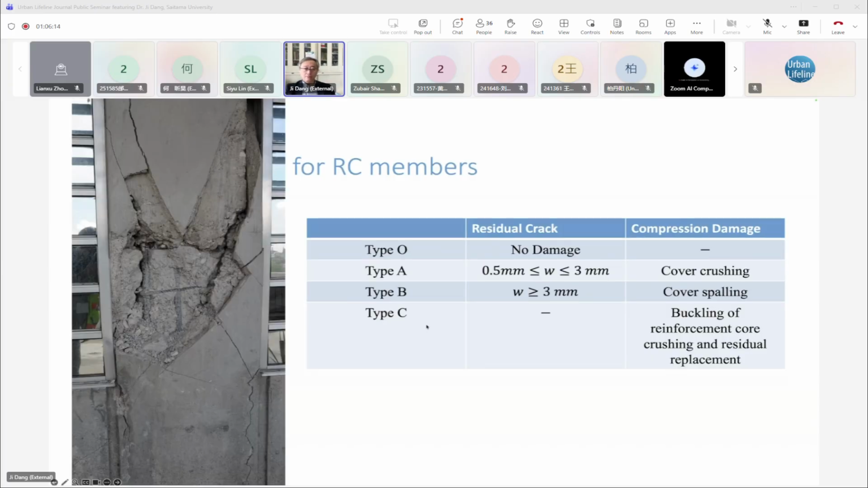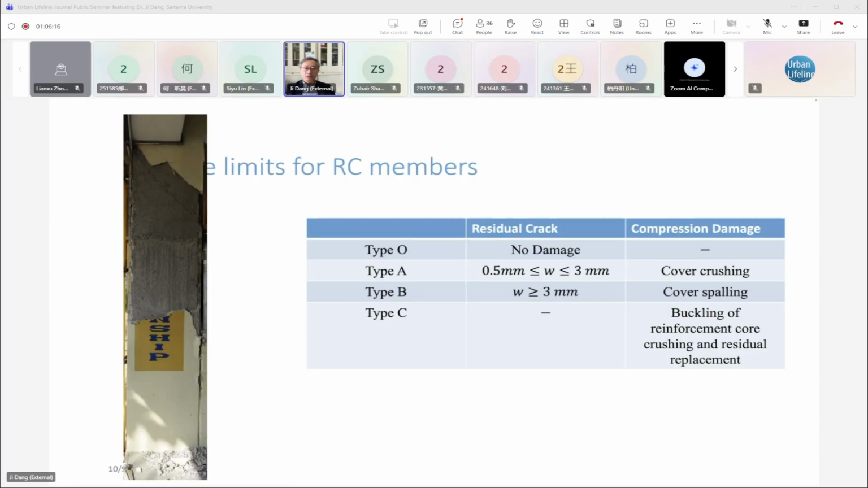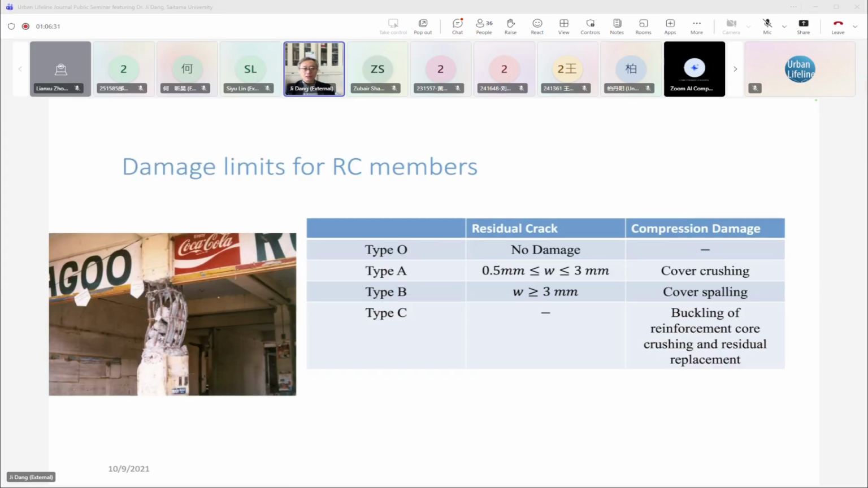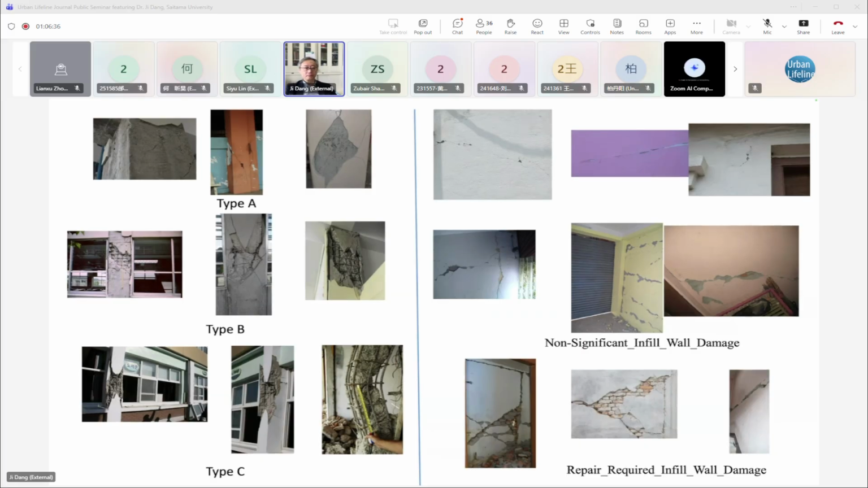For example, this kind of building is less damaged, so it will be A or O damage. This kind of damage will be severe, level B damage, I think, because you see the cover spalling. This one will be C, because I can see the buckling of reinforcement in the RC building.